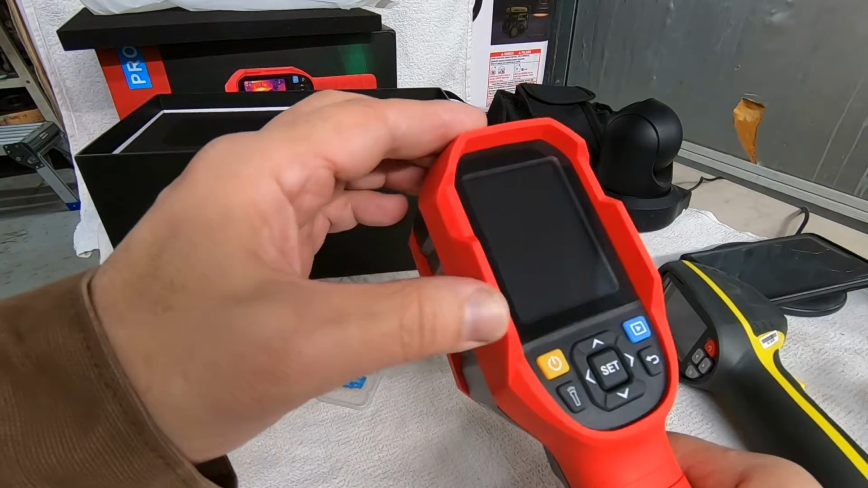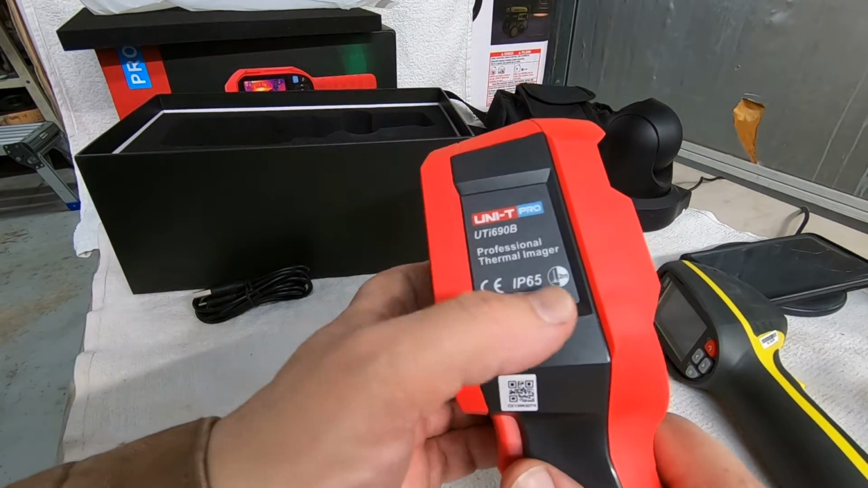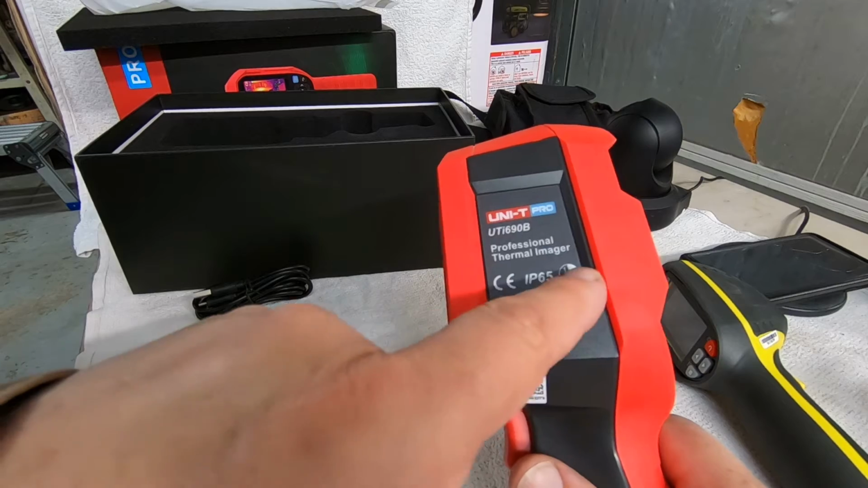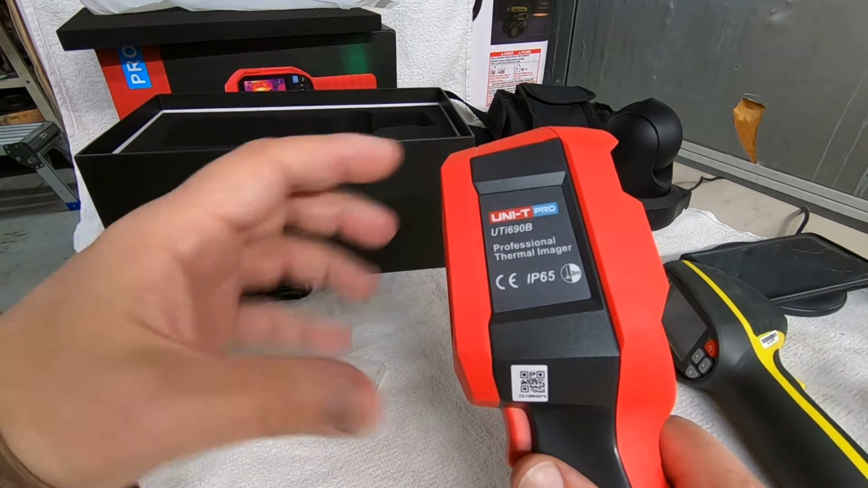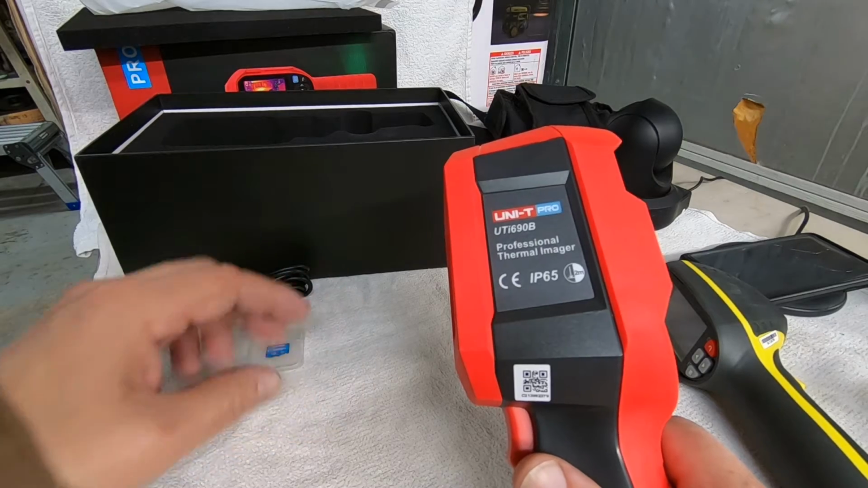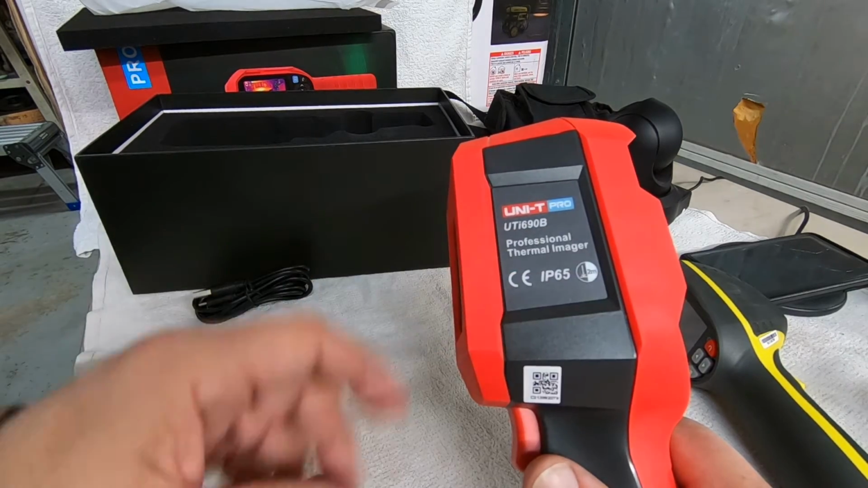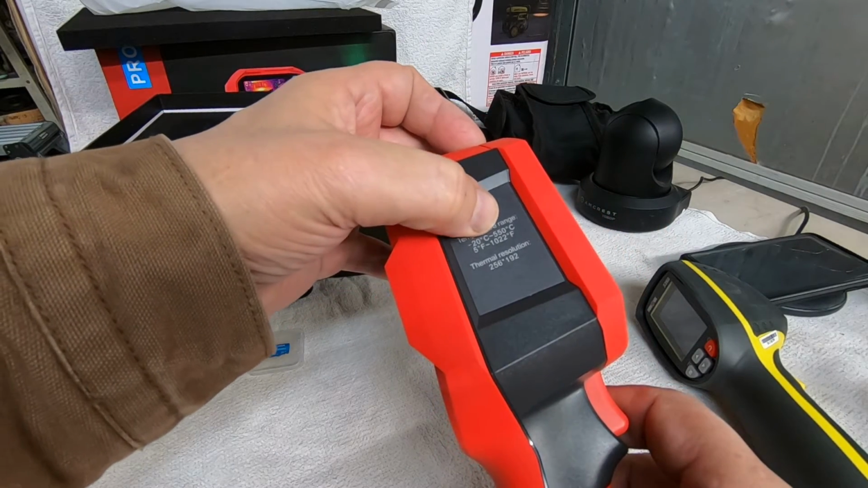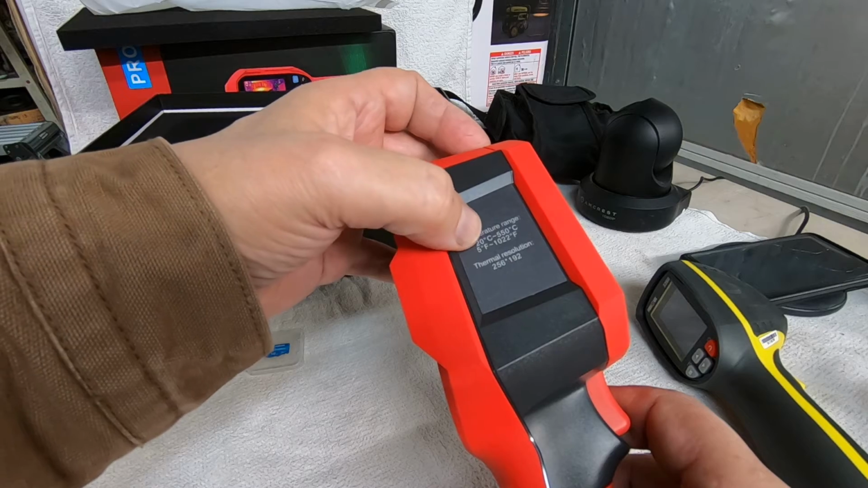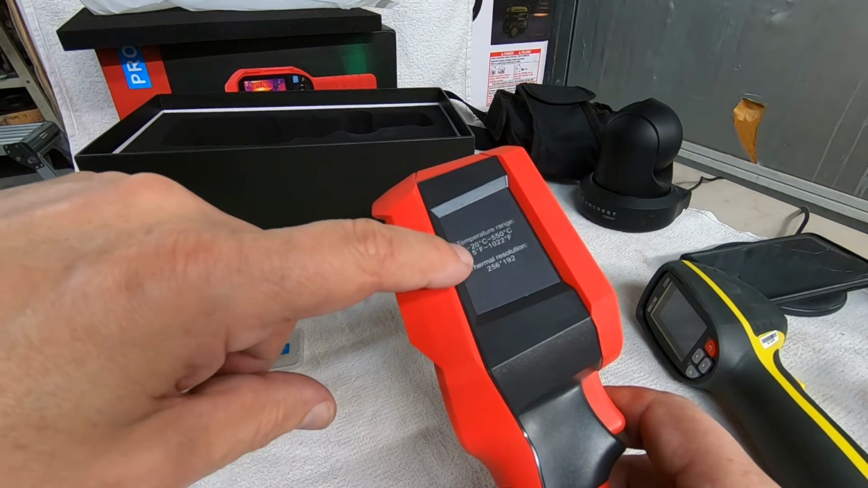Very well protected, it appears. Feels solid, does have a little bit of weight to it. It is IP65 rated, 2 meters. You can drop this from a 2 meter height, supposedly, and it will survive it. You can see here UTI-690B, professional thermal imager, minus 20C to 550C, or 5. Now this is saying 5 degrees Fahrenheit, not a -5.